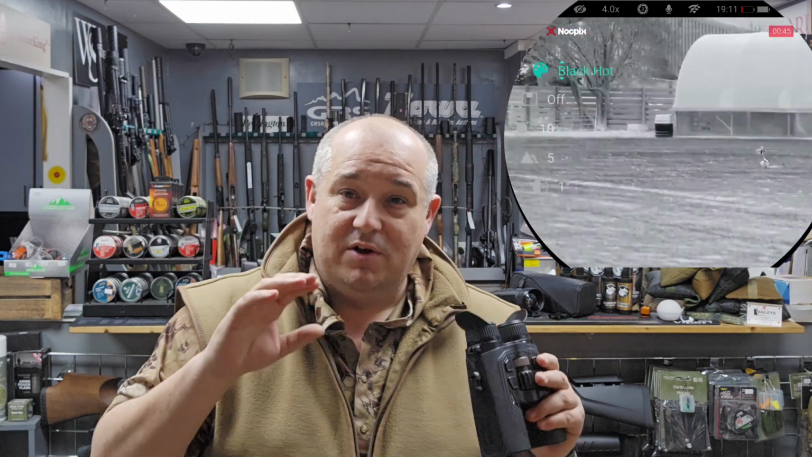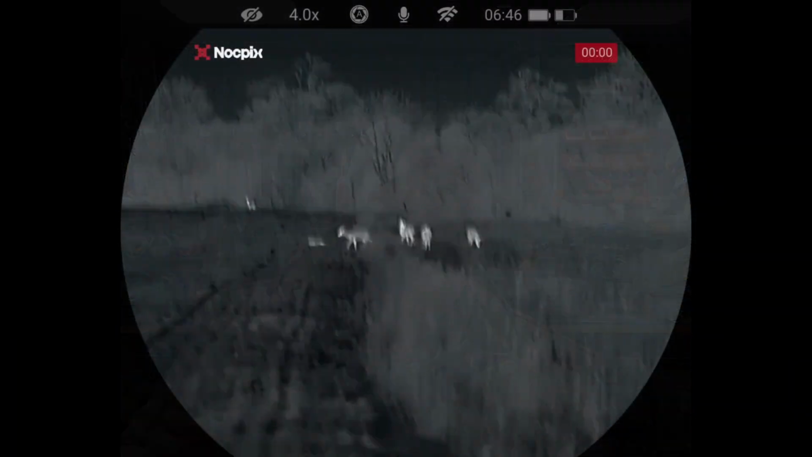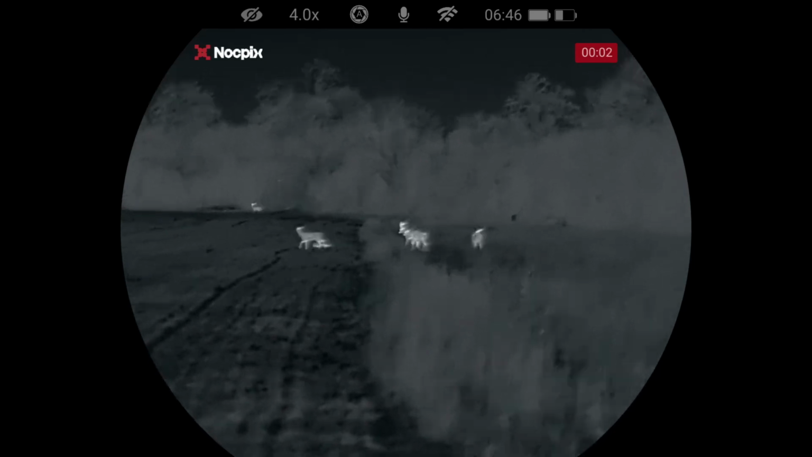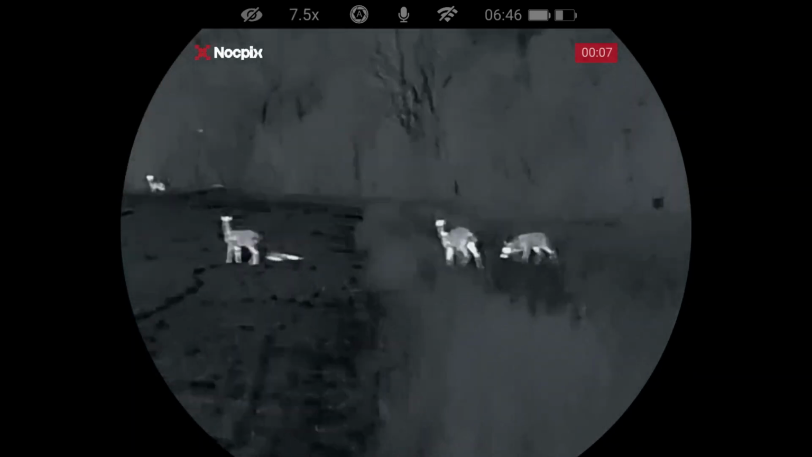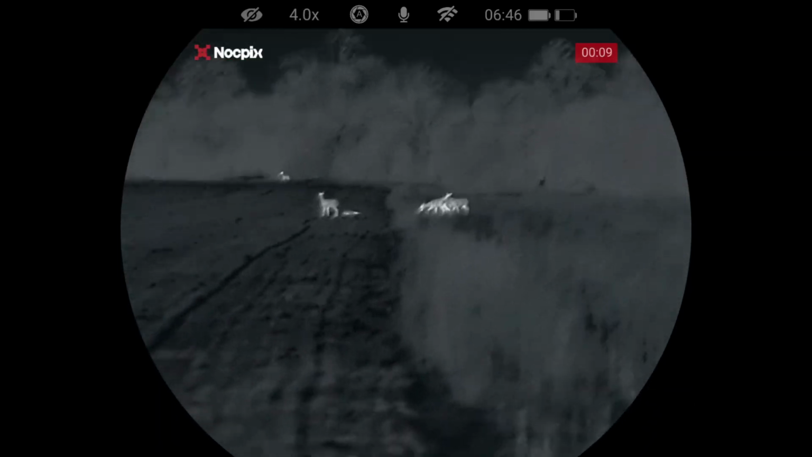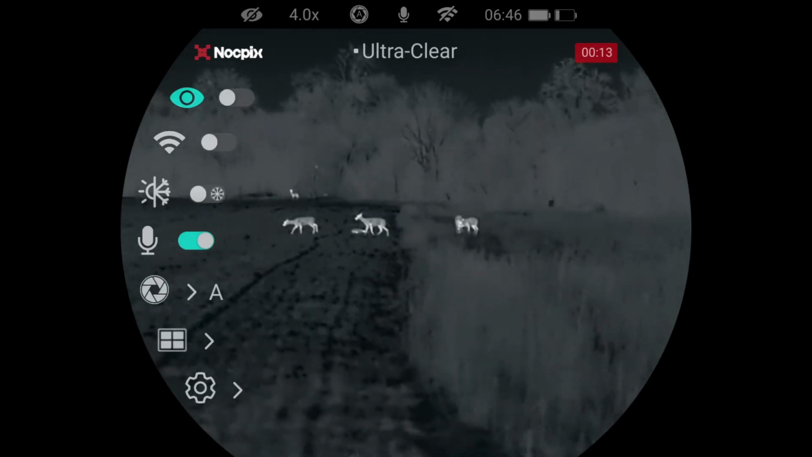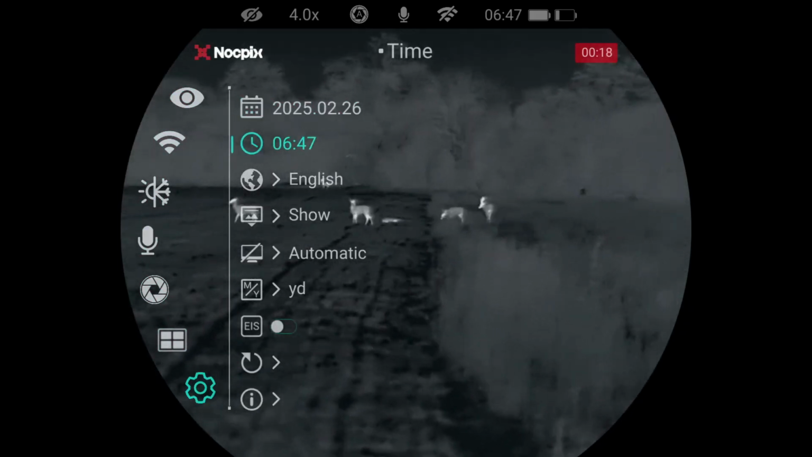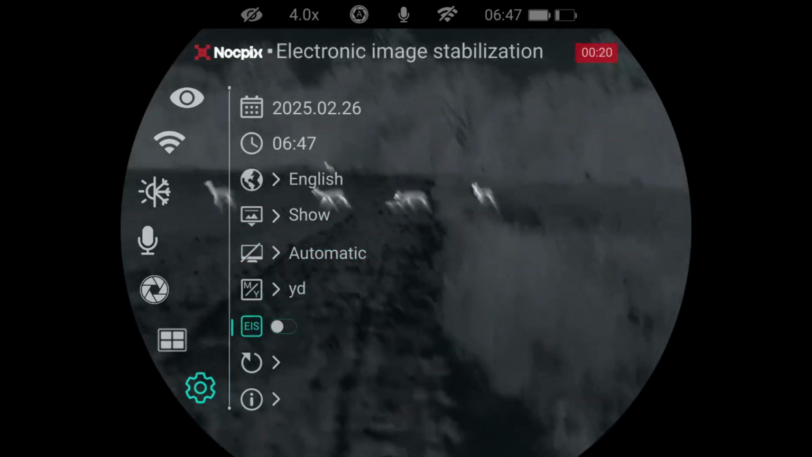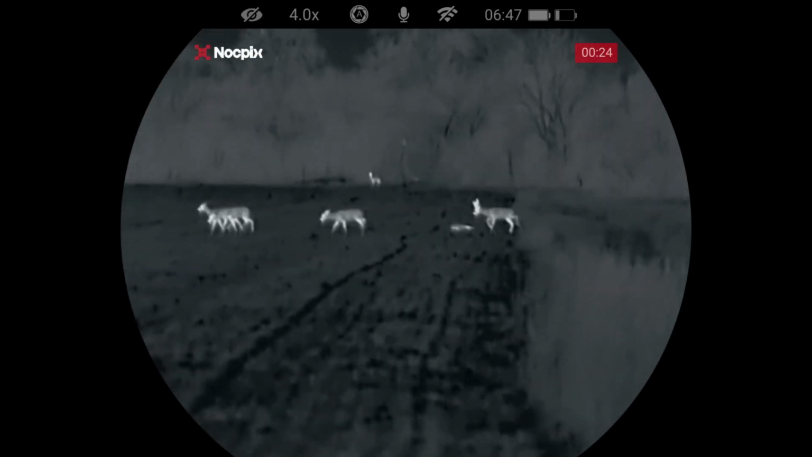So what we'll do, we'll go from this now straight onto some footage, and you can have a look at that and you can come to your own conclusions. So now we're looking through the binoculars. As you can see, there's the group of roe, including a buck. You can see the animal I've already downed on the ground, and what you'll see me doing now is going into the main menu settings, going down and turning on the image stabilization, and you'll see the difference from how I'm shaking to that. That is how steady it gets.